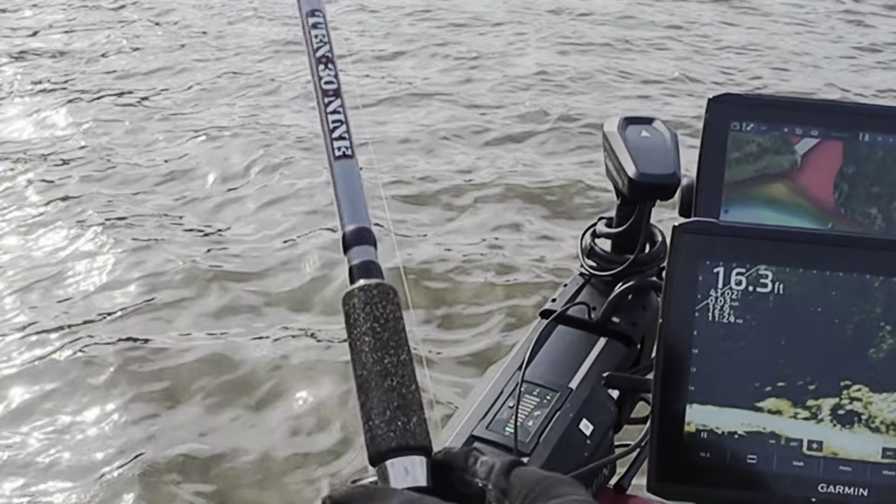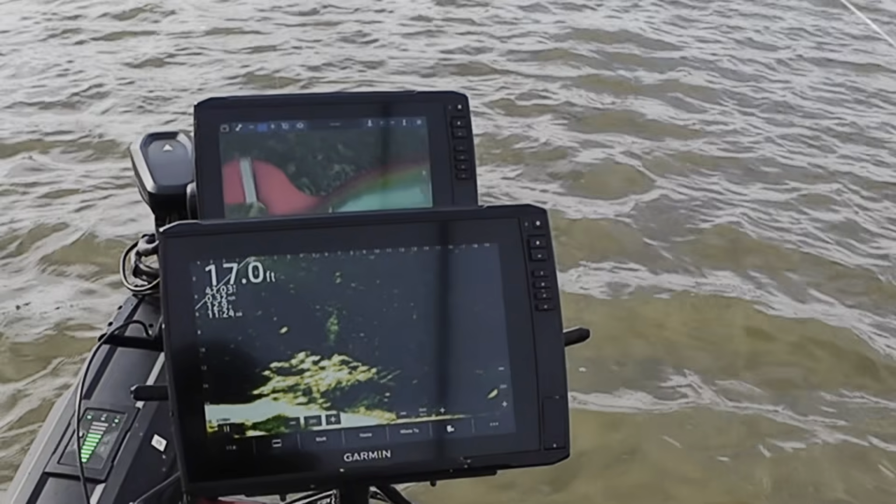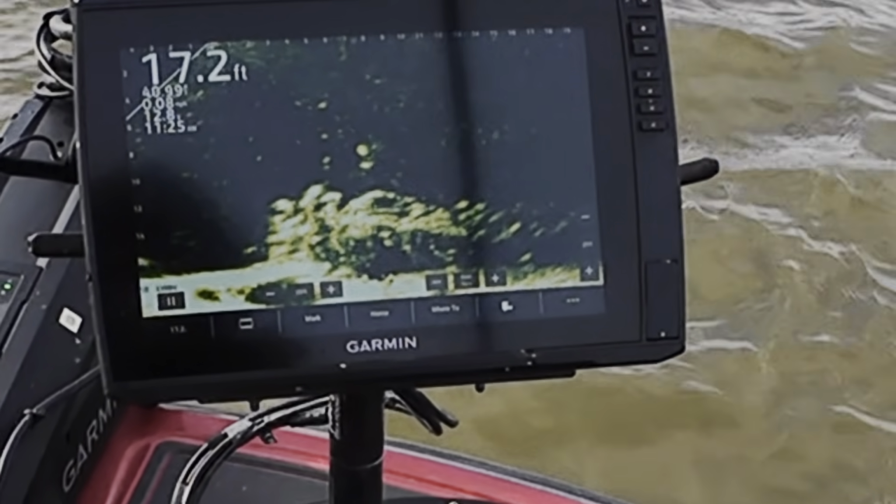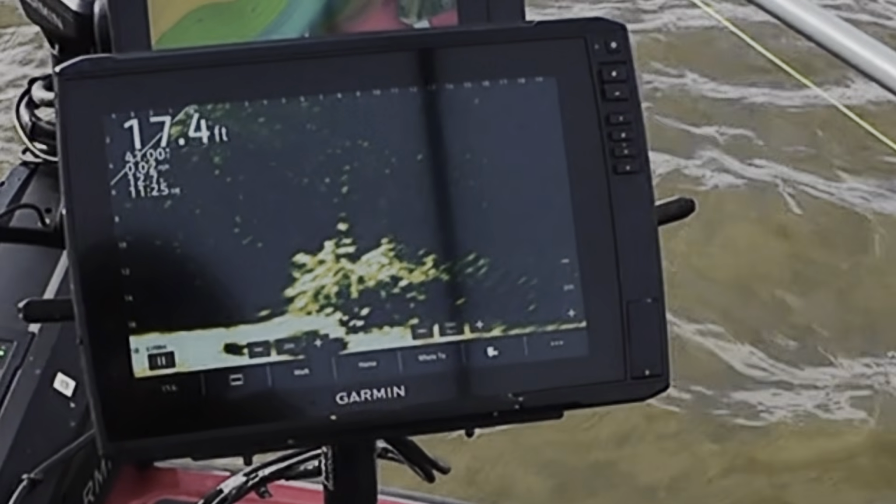Little guy. That big fish still there. Go down. So he's about 6 foot out, about 12 foot deep. Right there.